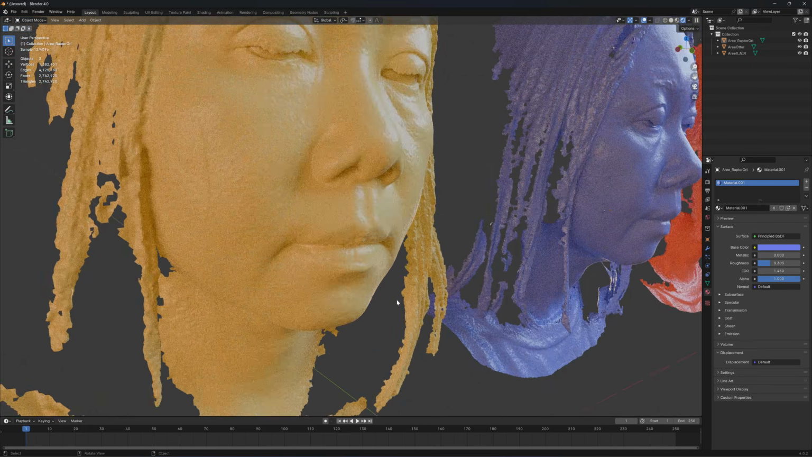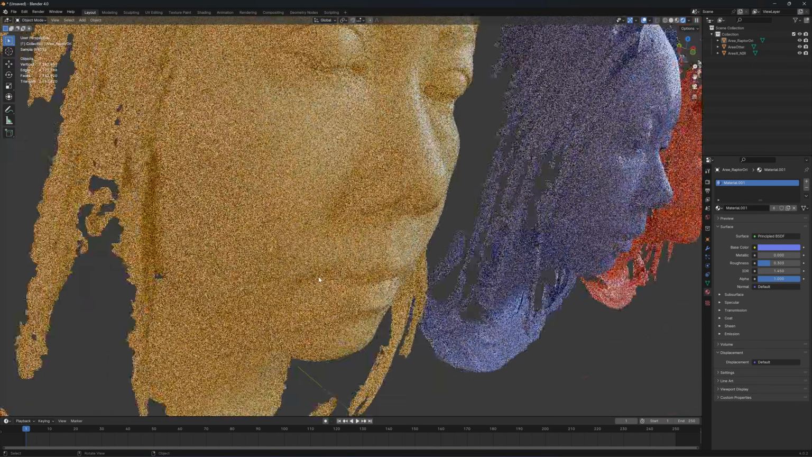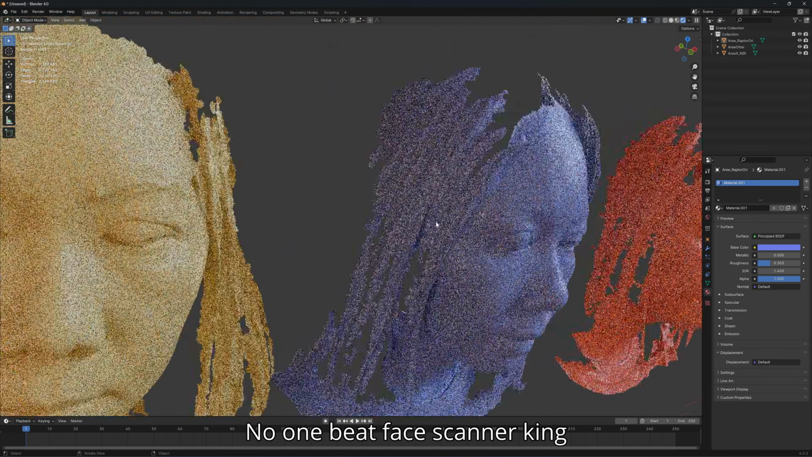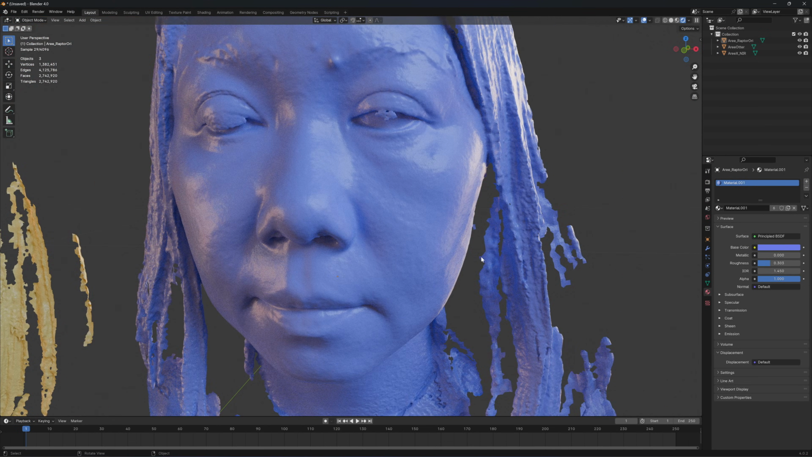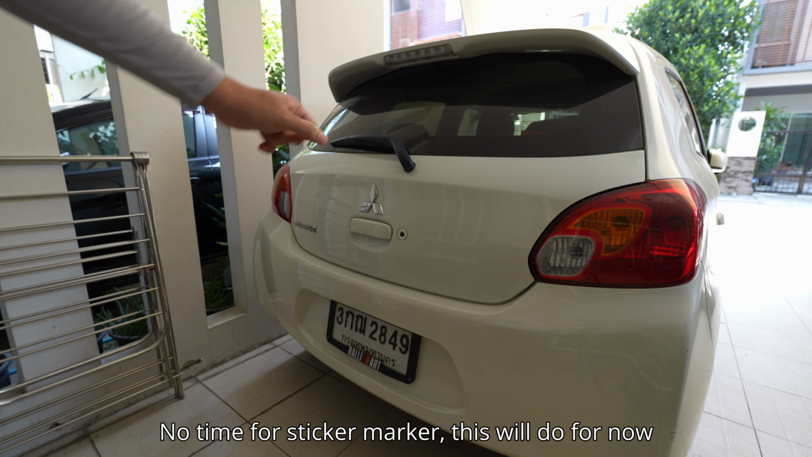Otter has a better definition. You see the lips here. This one is smooth, this one has texture, and the eyebrows are more detailed, and the detail of the skin. This is actual skin, and this one looks smooth, with loss of detail. So I scanned this before.